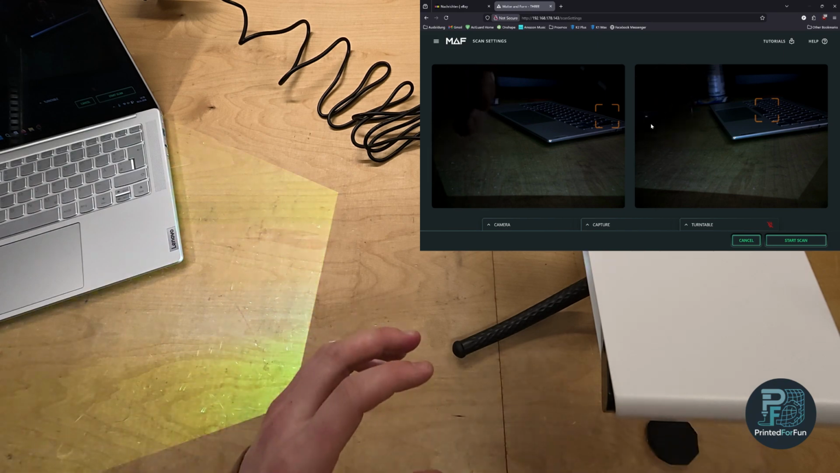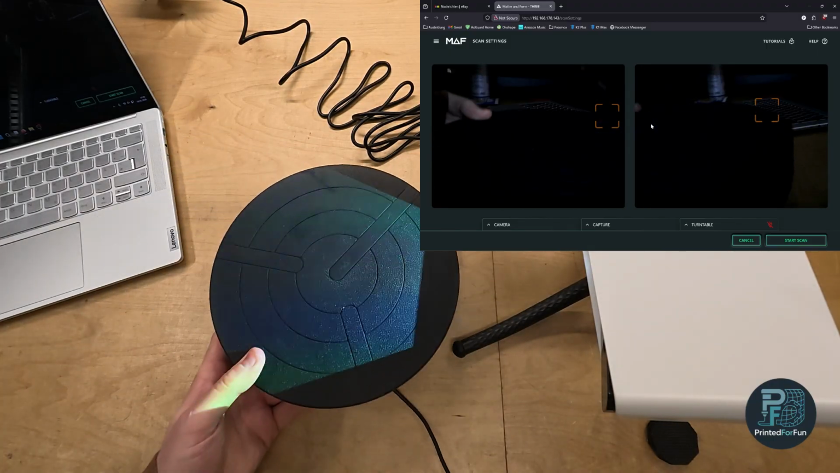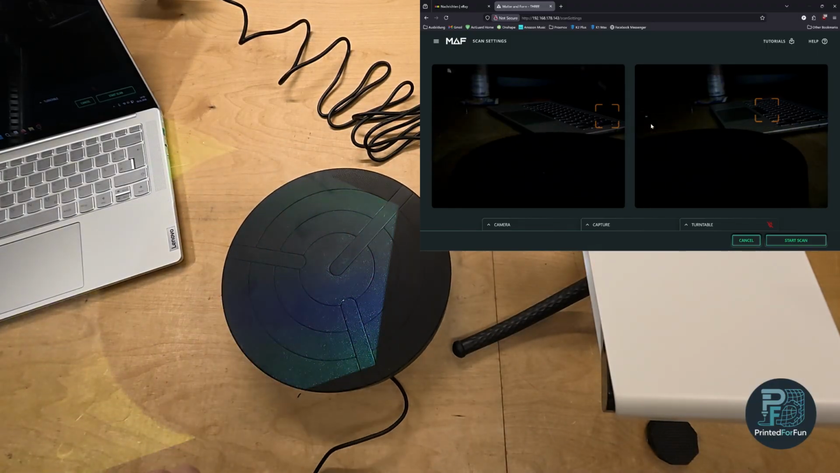For this kind of round object, or for any scan with the Metainform 3 actually, it is best to use the turntable, because this is the default mode of the scanner. It's just the included turntable.